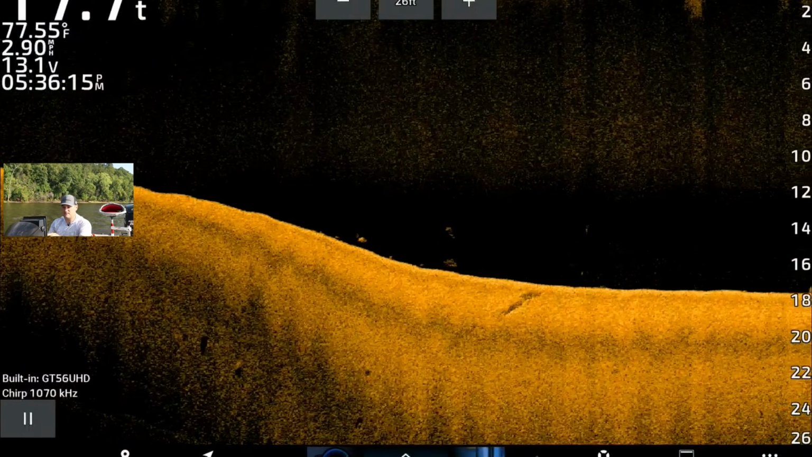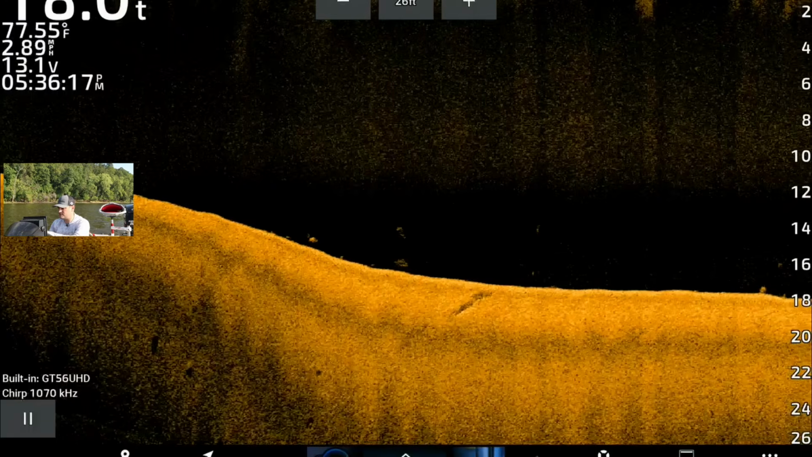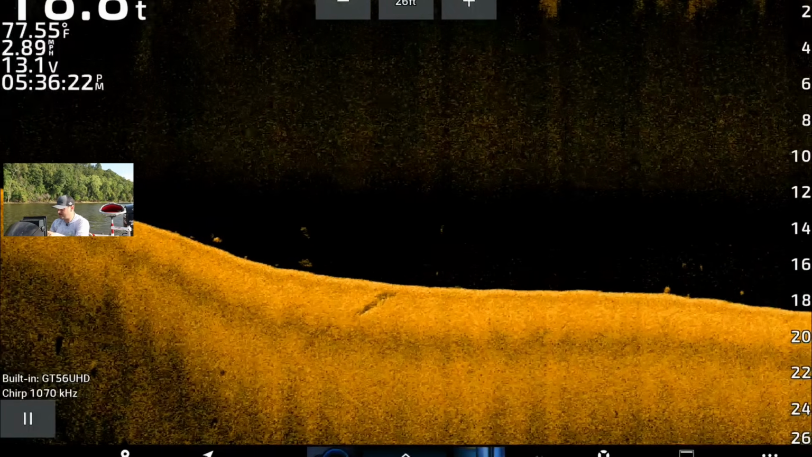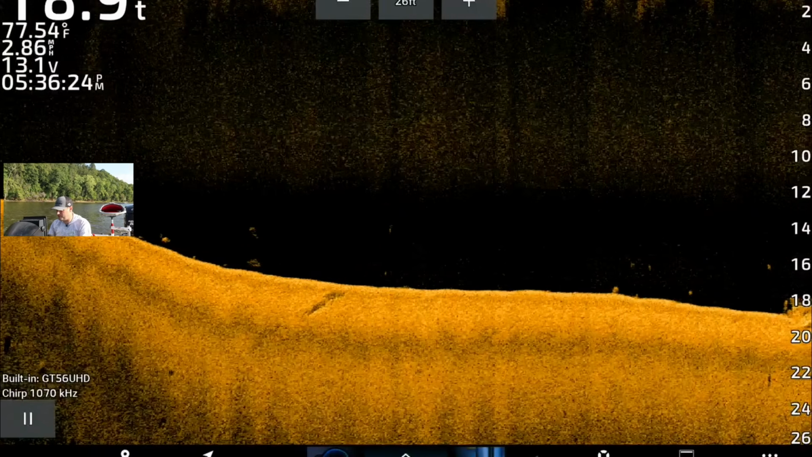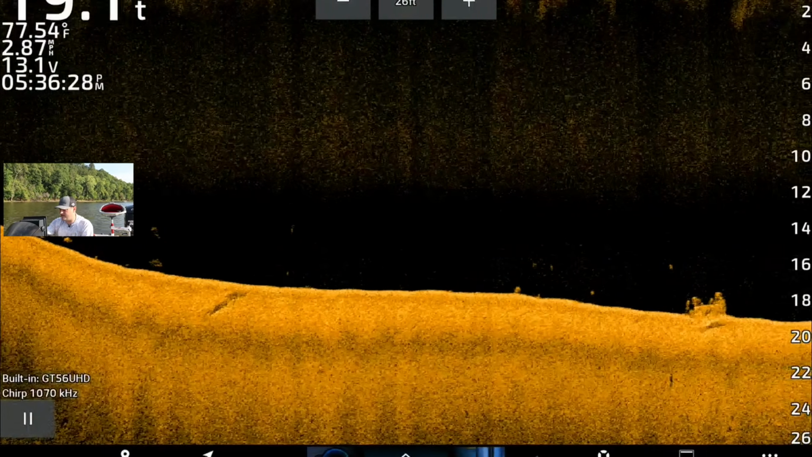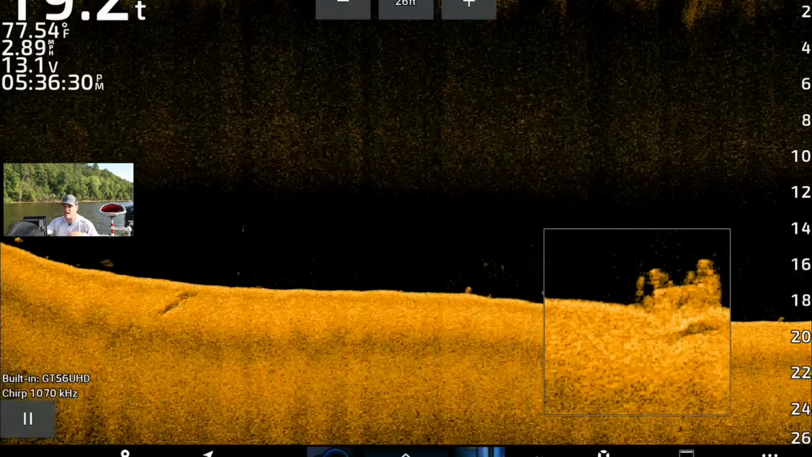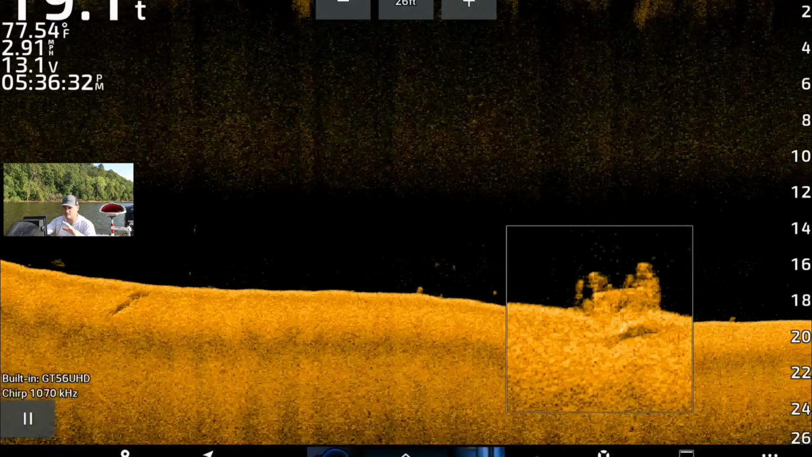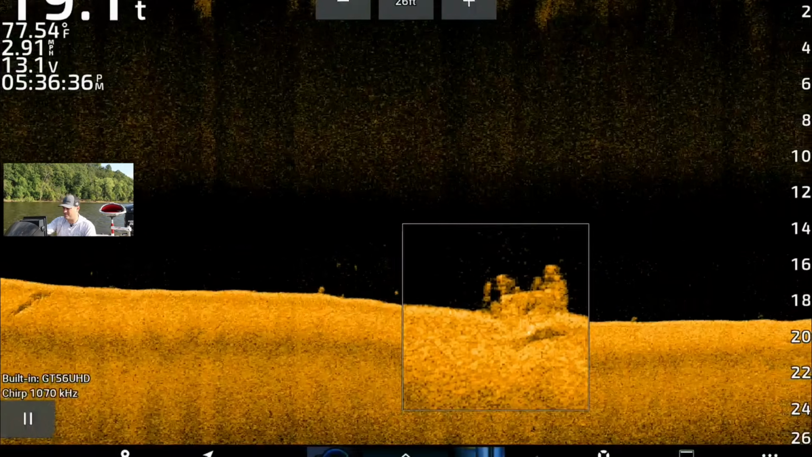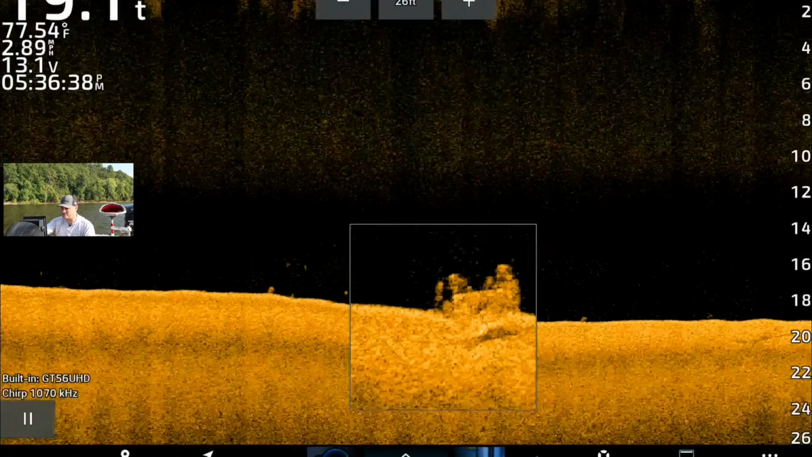I got it set on the GT56 1.1 megahertz, the Ultra HD setting. And I should be close. Did I miss it to the right? Nope, there it is, and there's some fish on it. Now, I will say, driving over at different angles, you're going to get a little bit different image. There's clearly some fish stacked above it. There probably are some crappie, actually. I'm going to try to circle back and try to catch them.